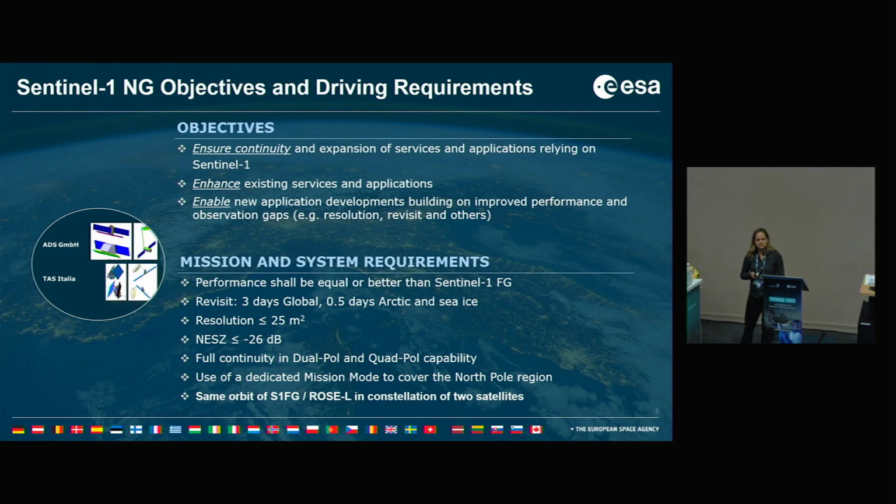Some mission and system requirements. So we base many of the requirements on the Sentinel-1 mission, and we define here that the performance shall be equal or better than Sentinel-1. FG means here first generation, which is used a lot in the radar context now for the Sentinel-1 mission. The revisit should be 3 days global, 0.5 days in the Arctic and for sea ice.